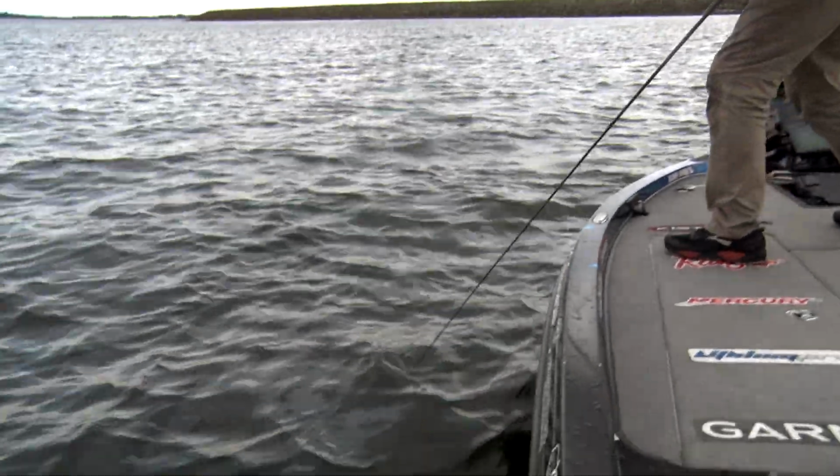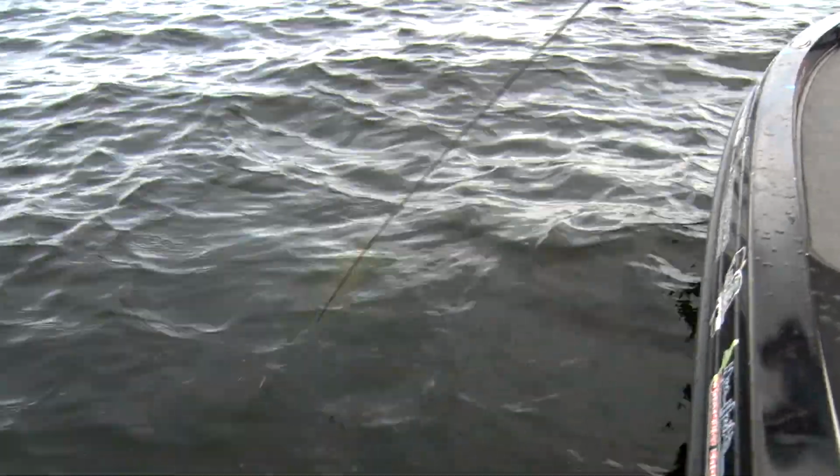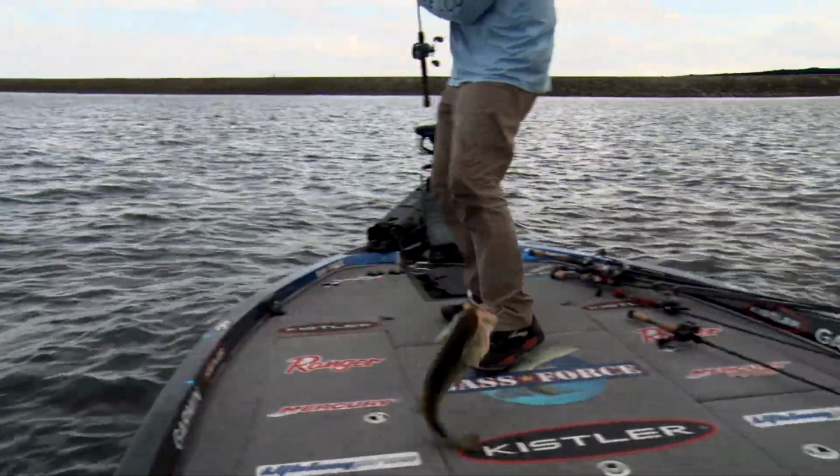Oh yeah, this is a nice fish right here. Big old headed fish here. Look at here, swing this baby in. Oh!